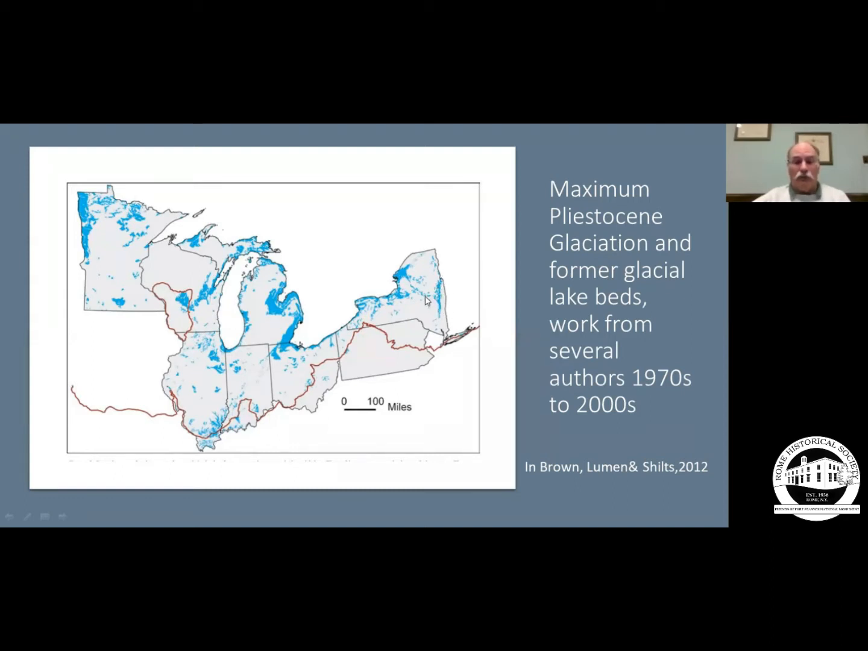But we're going to look primarily at New York, and work by some of the authors in the 2000s show a number of glacial lake deposits. And we're going to look at some of those lake deposits. Lake Forestport, Glacial Lake Iroquois, and many others.